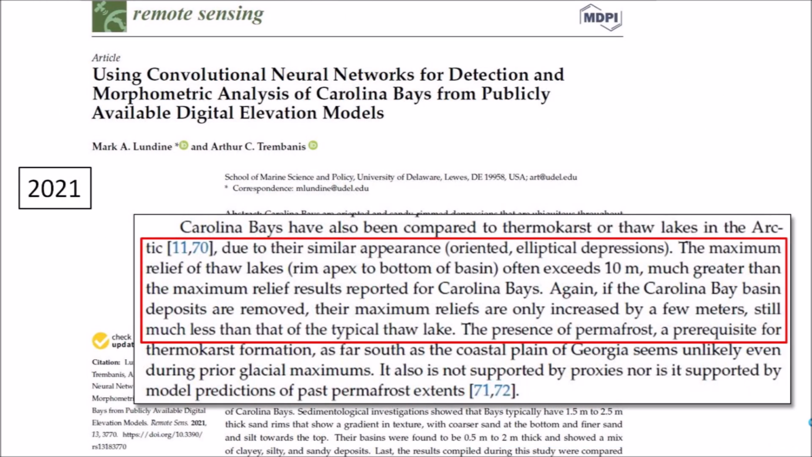We have already established that well-preserved Carolina Bays have elliptical morphology, but Lundin and Trembanis identify additional characteristics in their 2021 paper. Quote: "The maximum relief of the thaw lakes, rim apex to bottom of basin, often exceeds 10 meters, much greater than the maximum relief results reported for Carolina Bays. Again, if the Carolina Bays basin deposits are removed, their maximum reliefs are only increased by a few meters, still much less than that of the typical thaw lake.